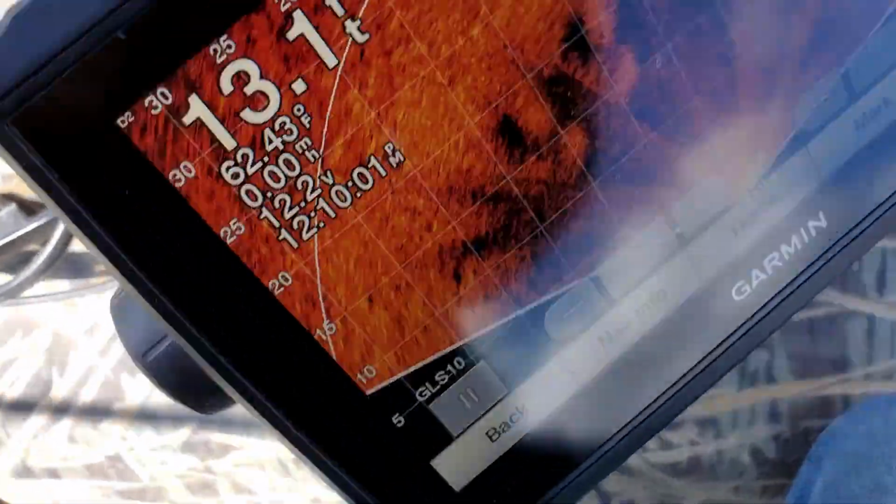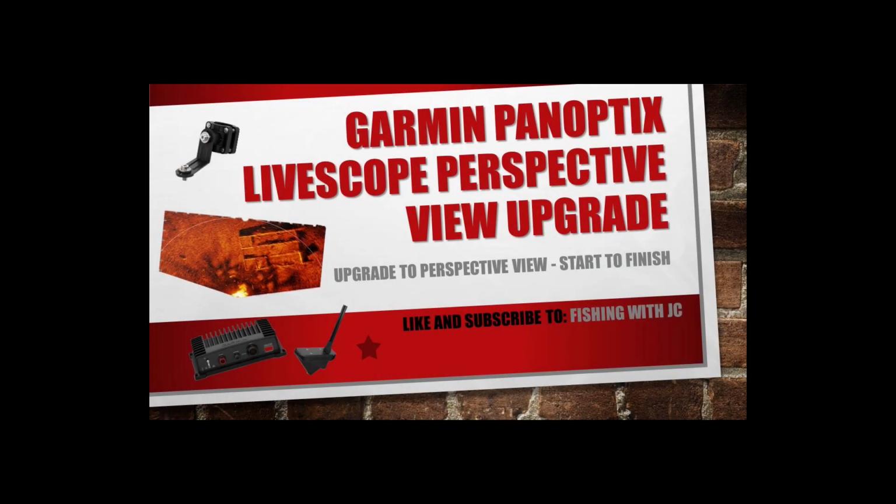Ow, cramping my feet. Well, there you have it. That's how to upgrade your Panoptix Livescope to the perspective view. I hope you're able to do it.